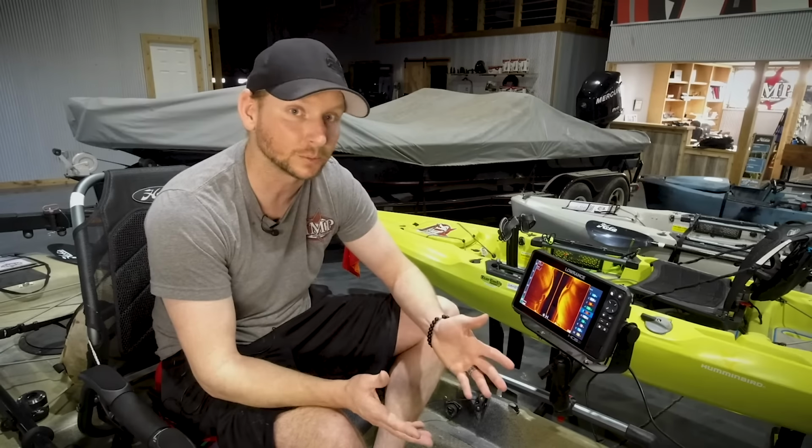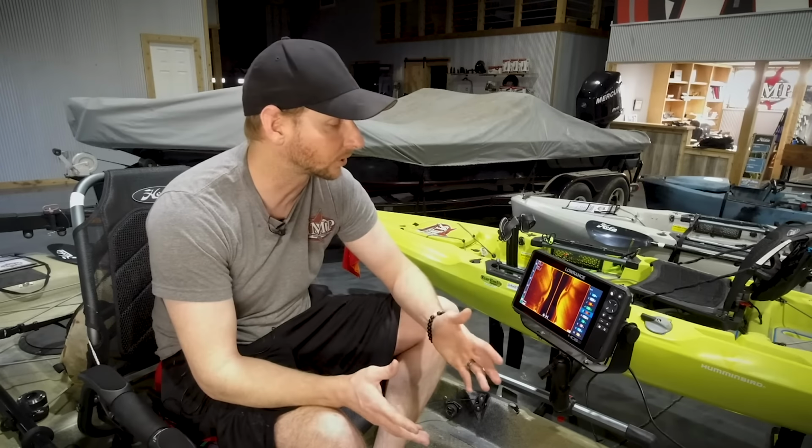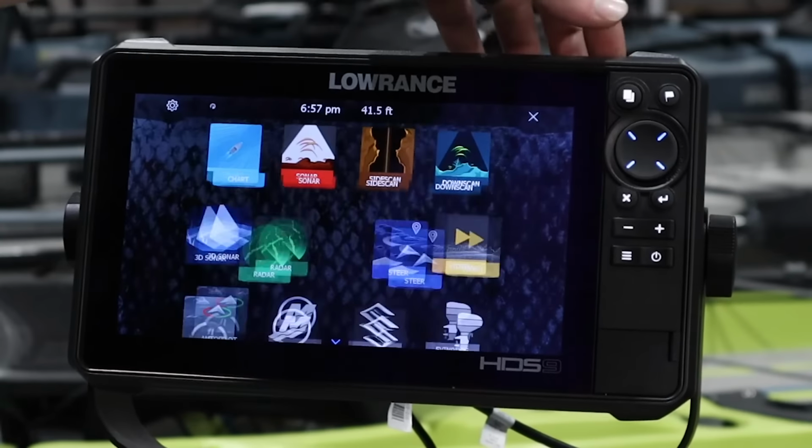Play with this stuff. Don't be afraid to mess some stuff up. You can always go back to system restore, all the defaults, and go back to where you were from the factory and adjust from there accordingly.